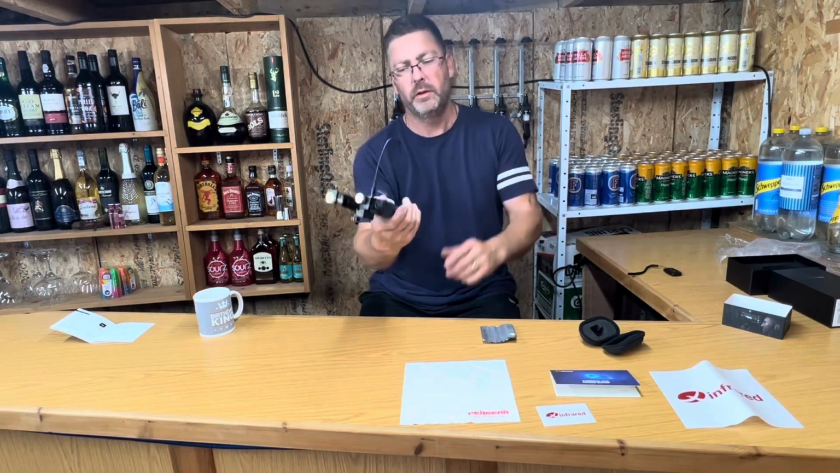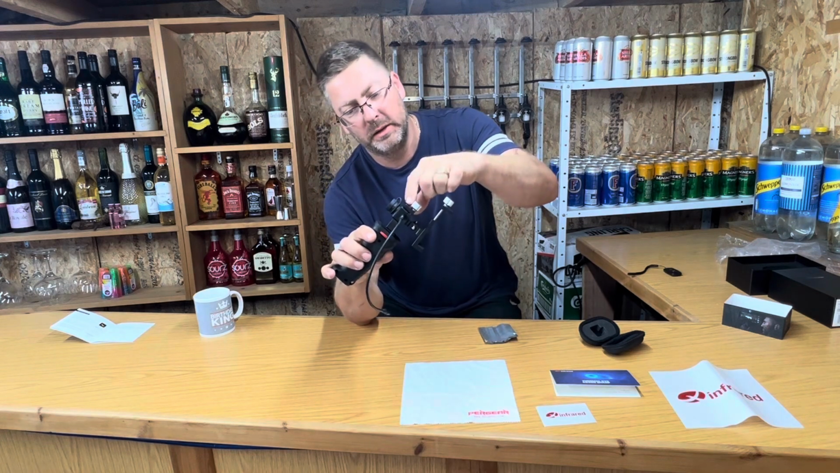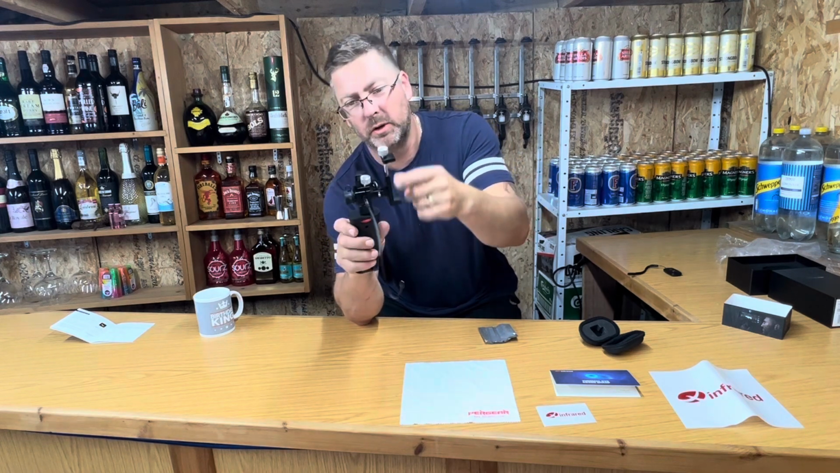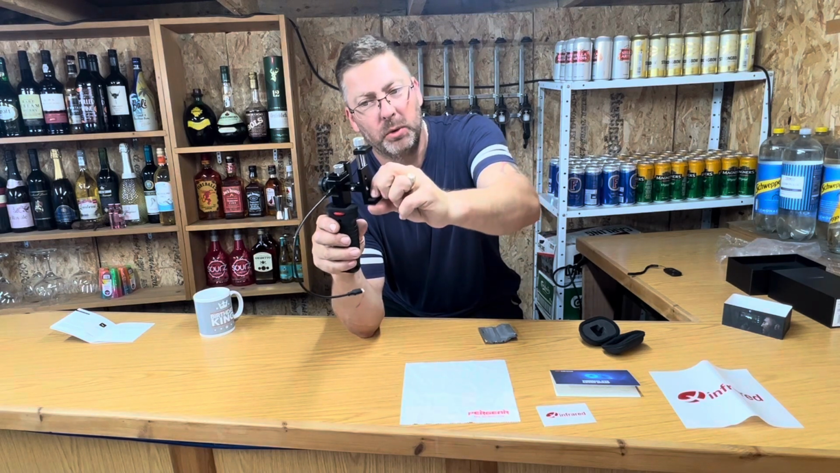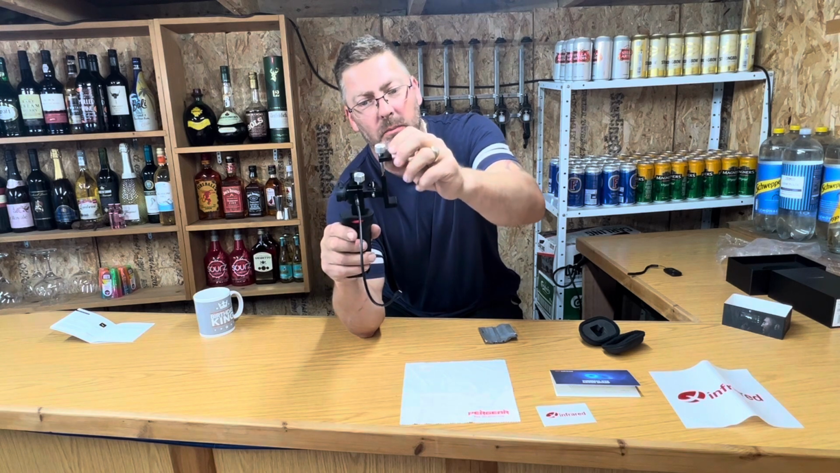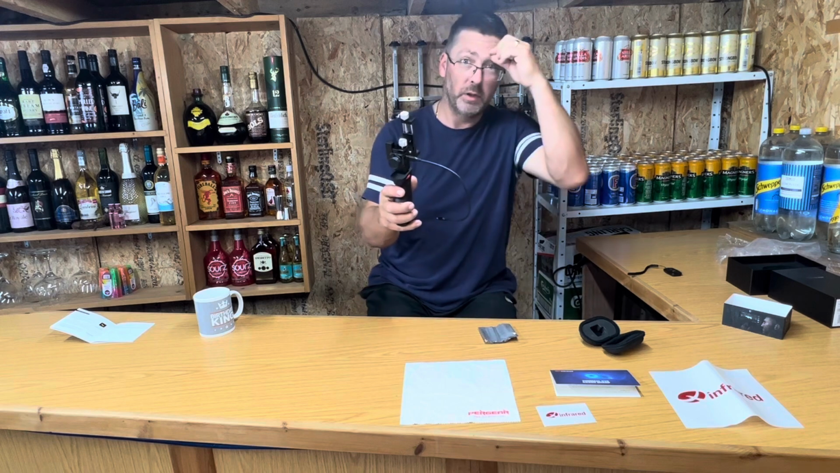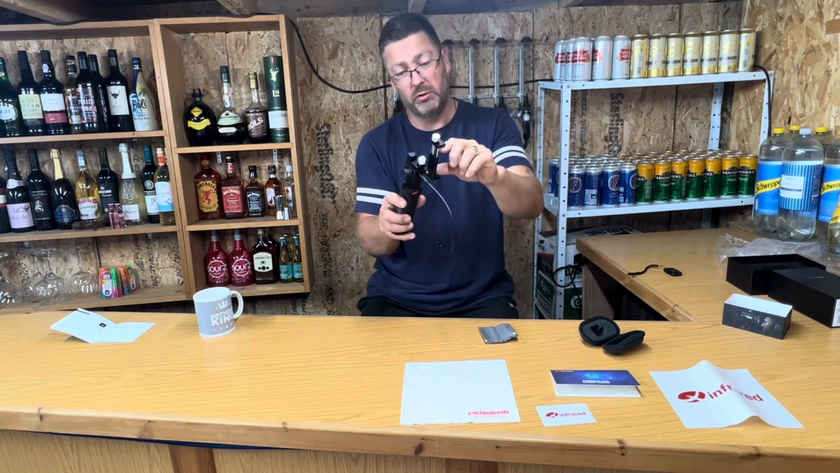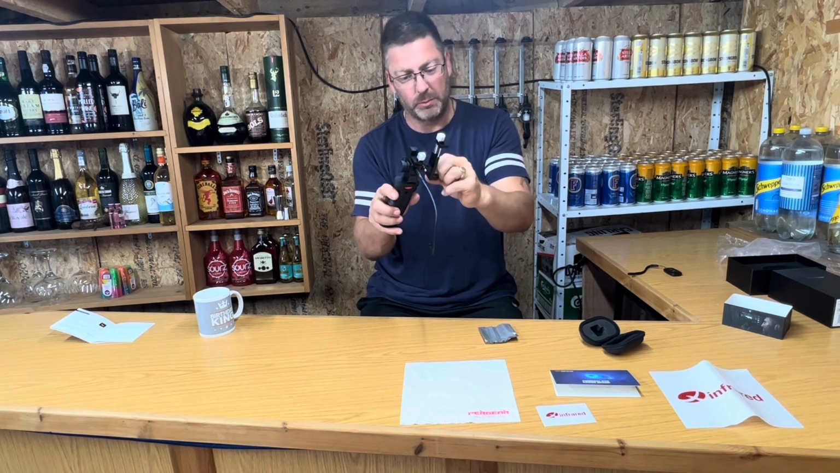Right everyone, so this is it assembled. Camera fixes in the mount there. I did have this the wrong way around, so I just spun it round. Your phone clamps in here on the back. Rubber padded at the bottom just so you don't damage your phone, but I normally have my phone in a flip case, but I might just get a case for it, like a gel case, just for that extra bit of peace of mind. I mean, I have had it in here already and it grips it perfectly fine.